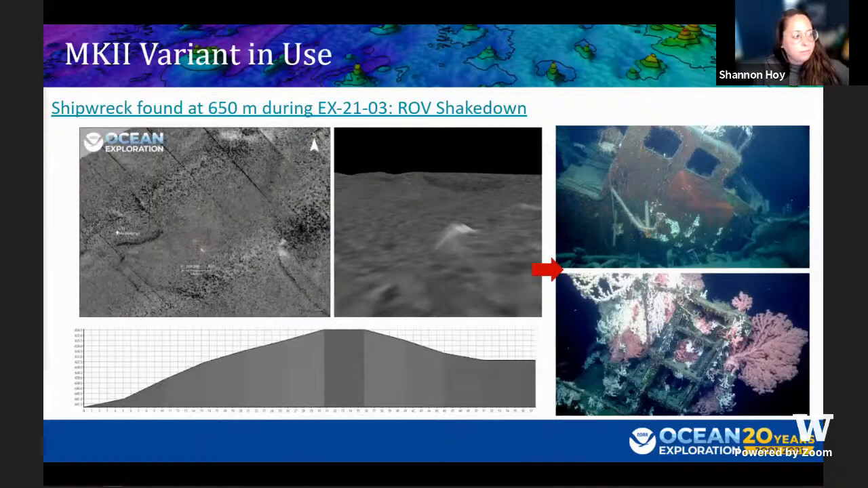Next slide. Something else that was pretty exciting was that we did find a shipwreck with the Mark II variant sonar during our annual ROV shakedown expedition. This was the ex-USS Muskellunge. 650 meters is really pushing the physical limitations of target detection with the 30 kilohertz sonar. So this was really exciting to see and put to the test what the new sonar could do.